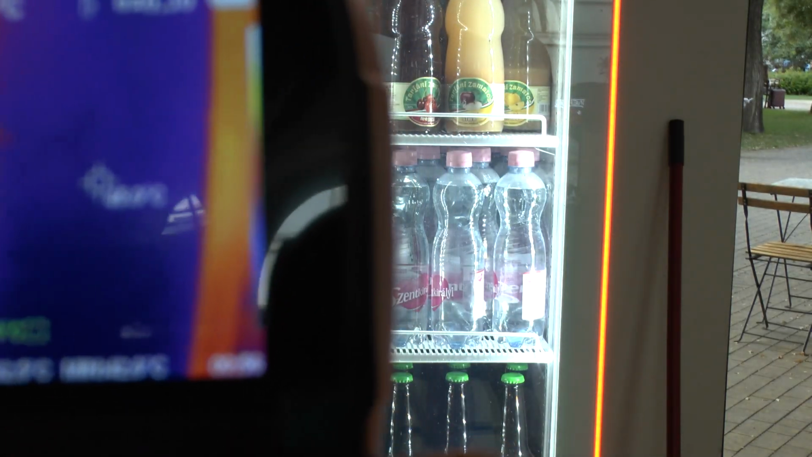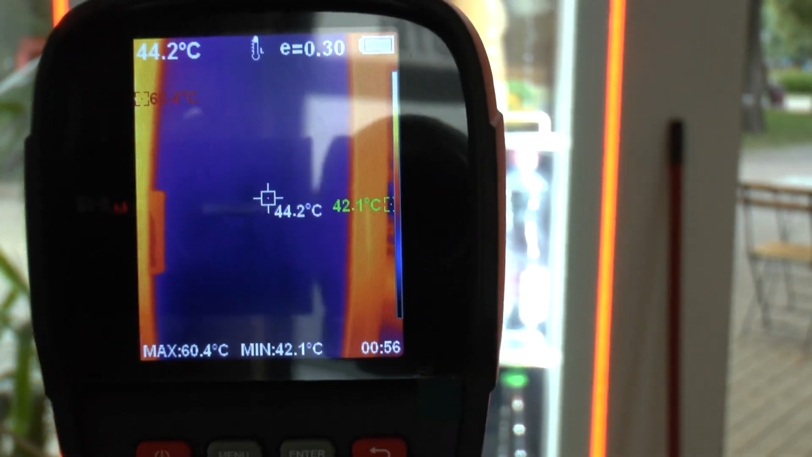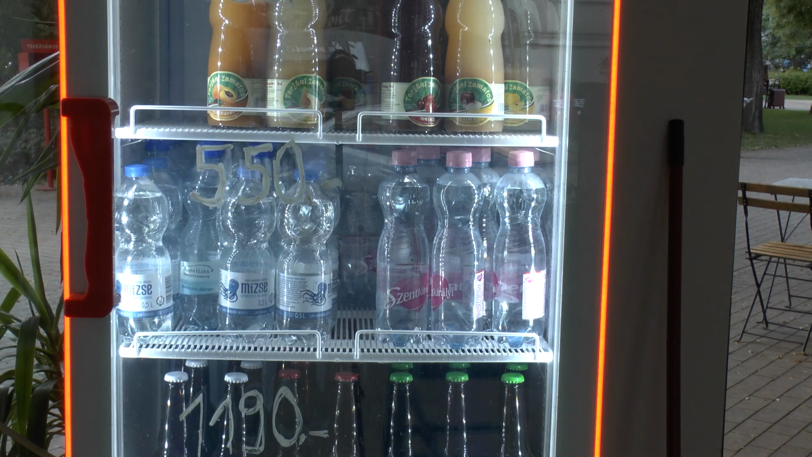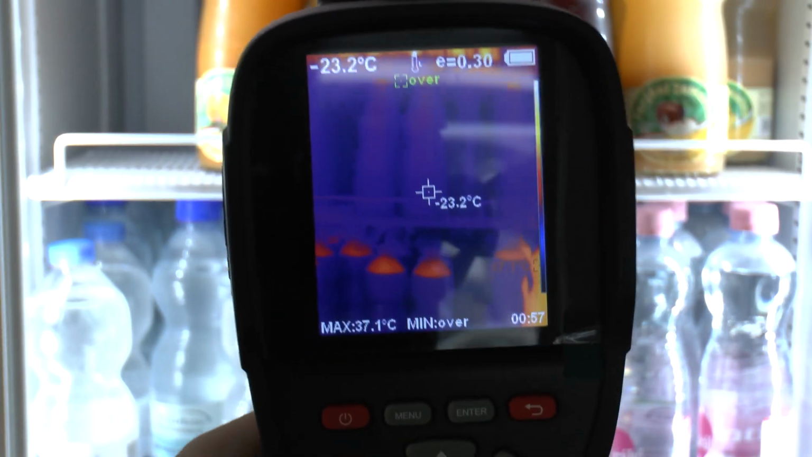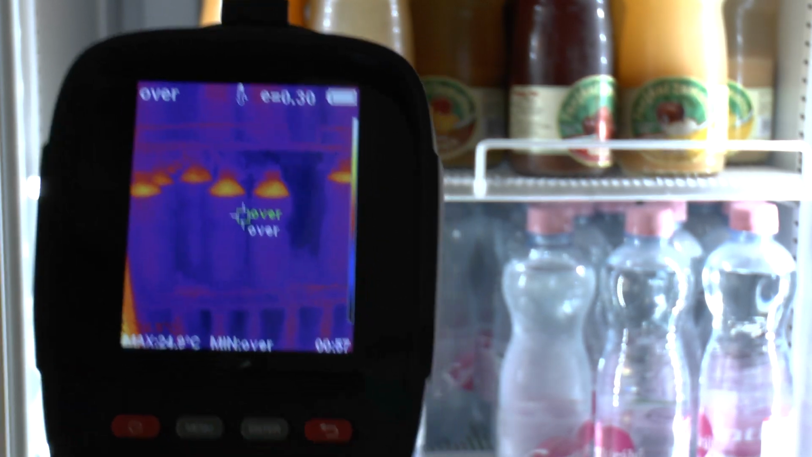And now we are already seeing here this fridge in the background. And we see the temperature information. And now we are going to open the door. And we see it slowly but surely, we are getting the temperature information here.